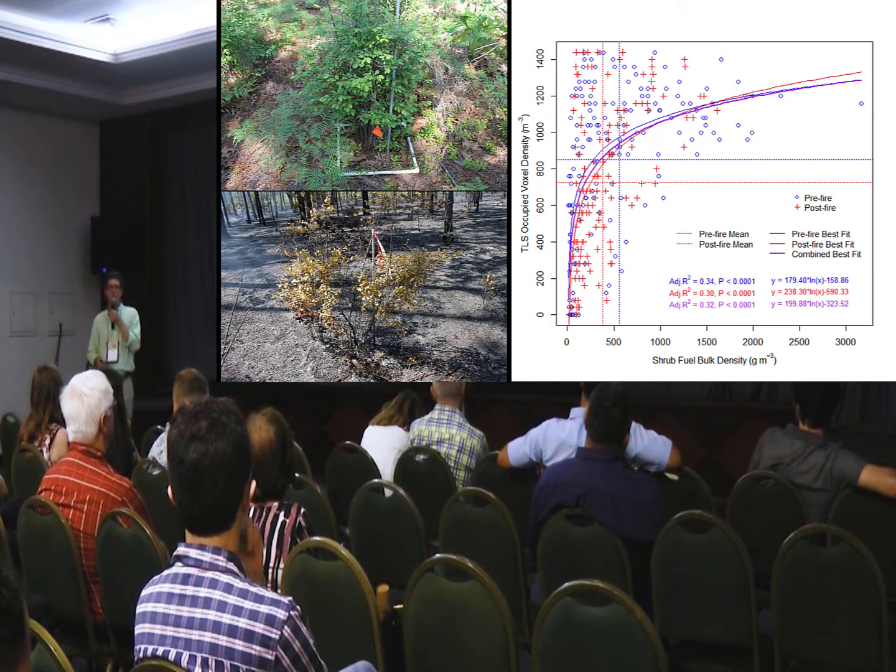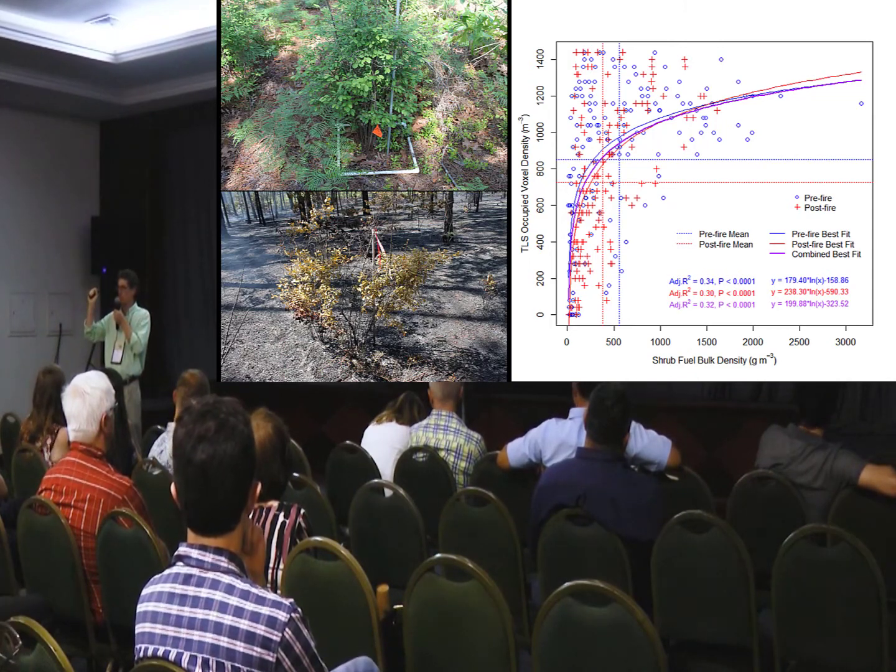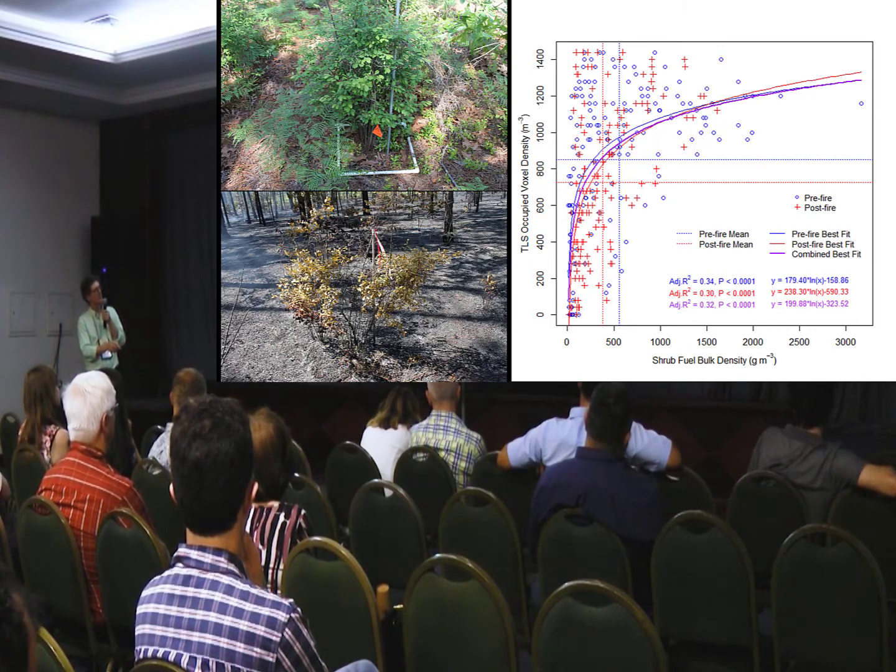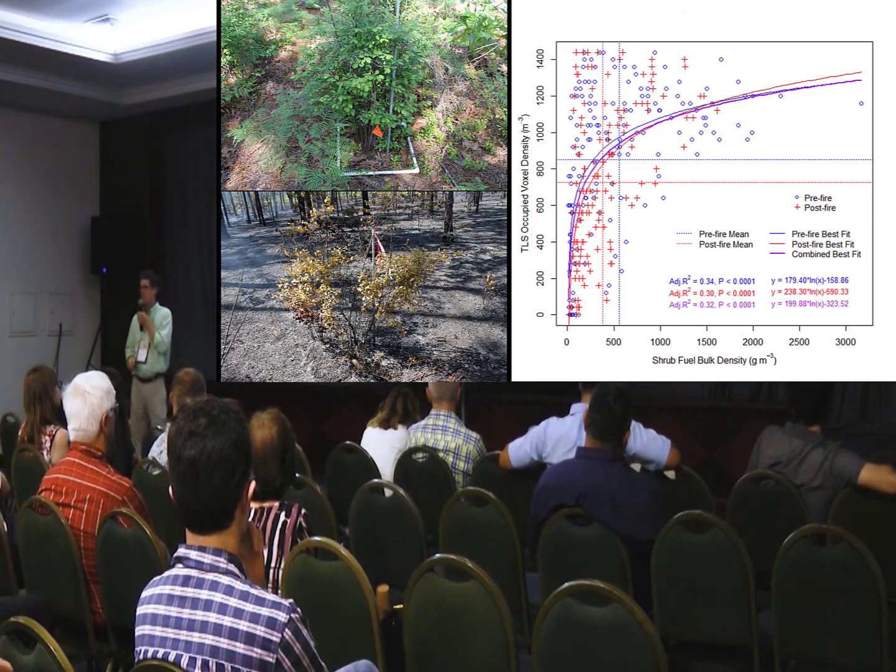So I've overplotted both relationships between the measured shrub bulk density and the TLS occupied voxel density. With the TLS data, we constructed virtual 10 centimeter by 10 centimeter by 10 centimeter voxels, and asked: are there TLS points within that voxel? If there is, it's a 1, if there isn't, it's a 0. And then we tally those up within each of those 10 centimeter strata in our shrub sample plots, and this is the relationship. Pre-fire is indicated in blue, and the best fit by this blue line. Post-fire model is plotted in red, and the best fit line is plotted in red.